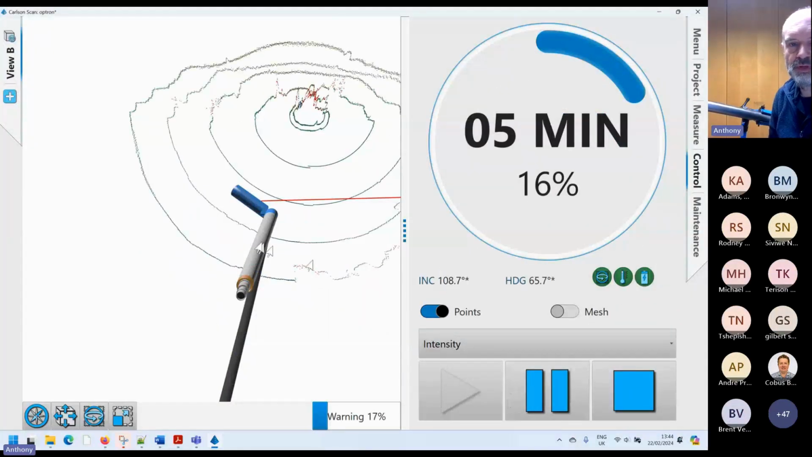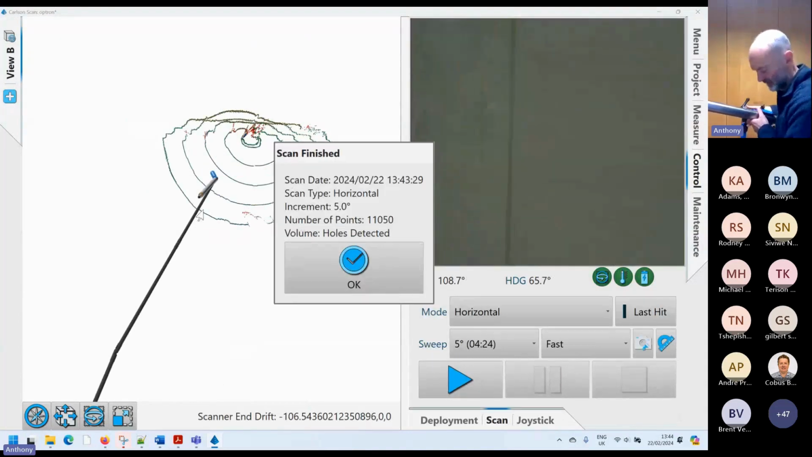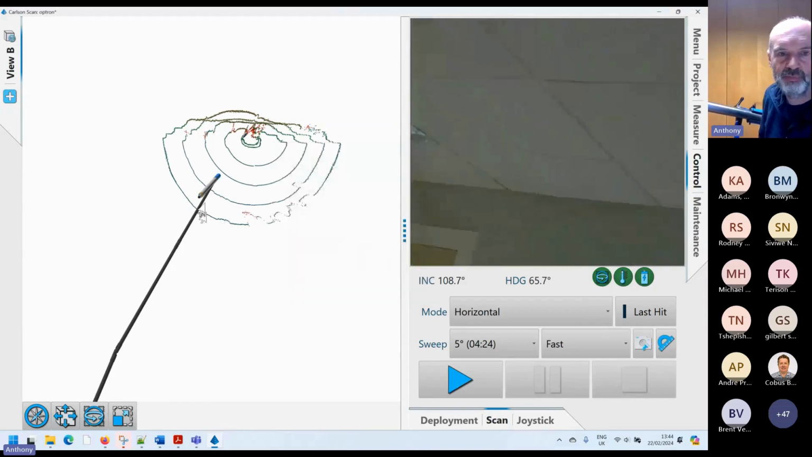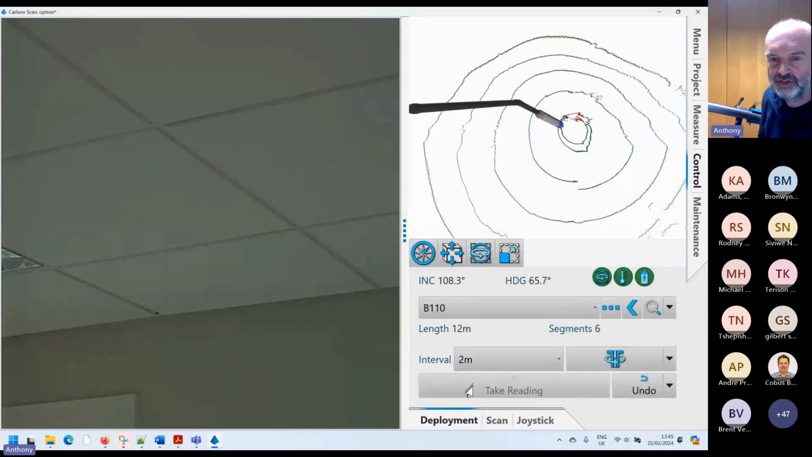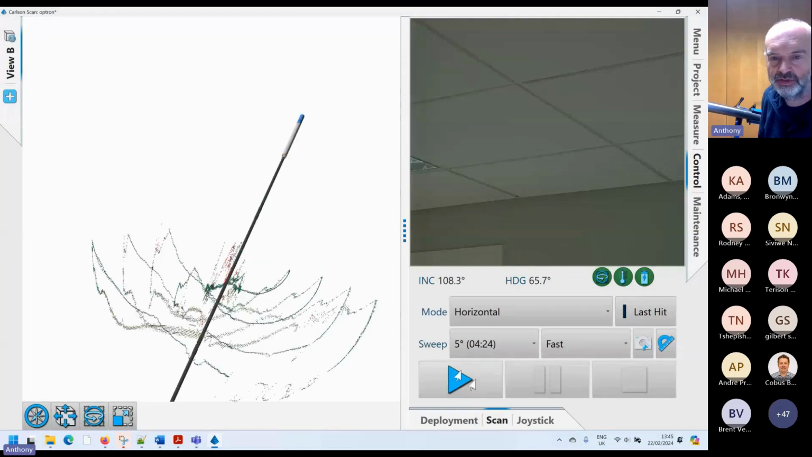Okay, so I'll just stop that a second. I moved the probe, so it's kind of nonsense. But this is how we start scanning. So I just deploy a little bit further so we're clear of that. Okay, so if I just start again.